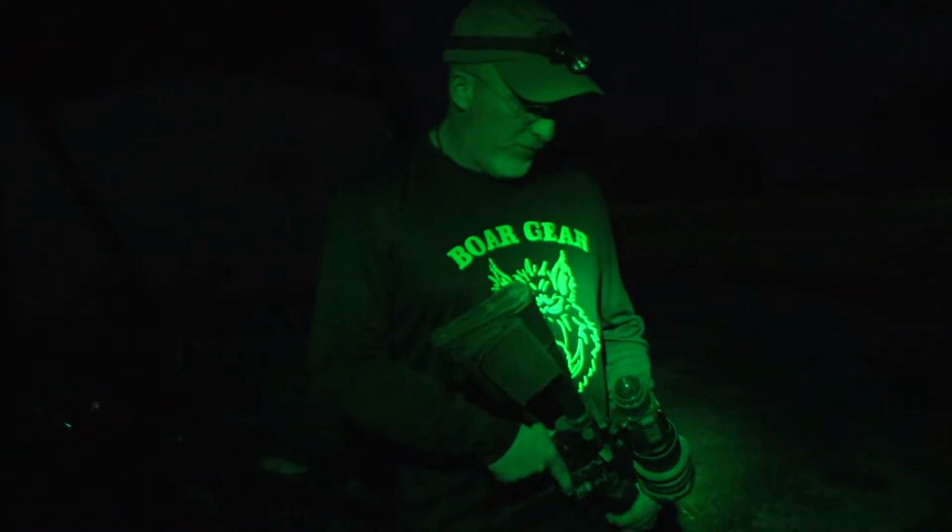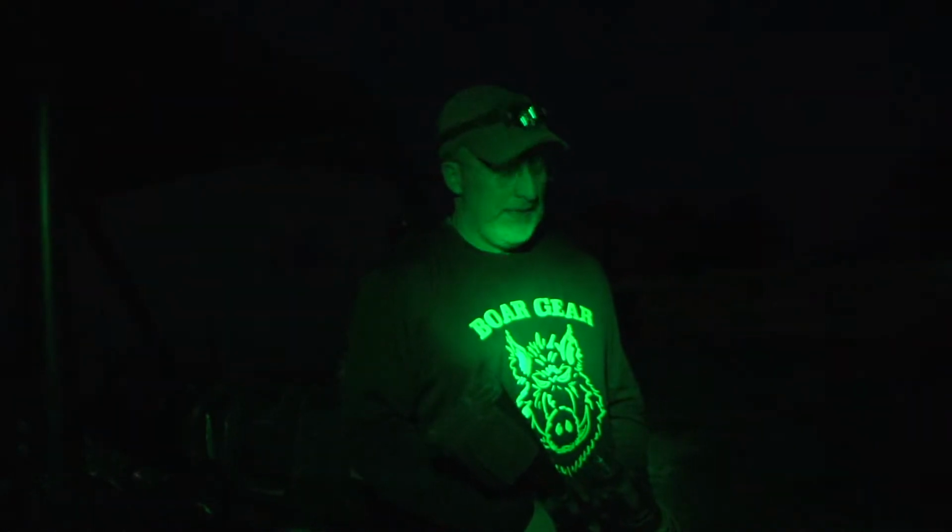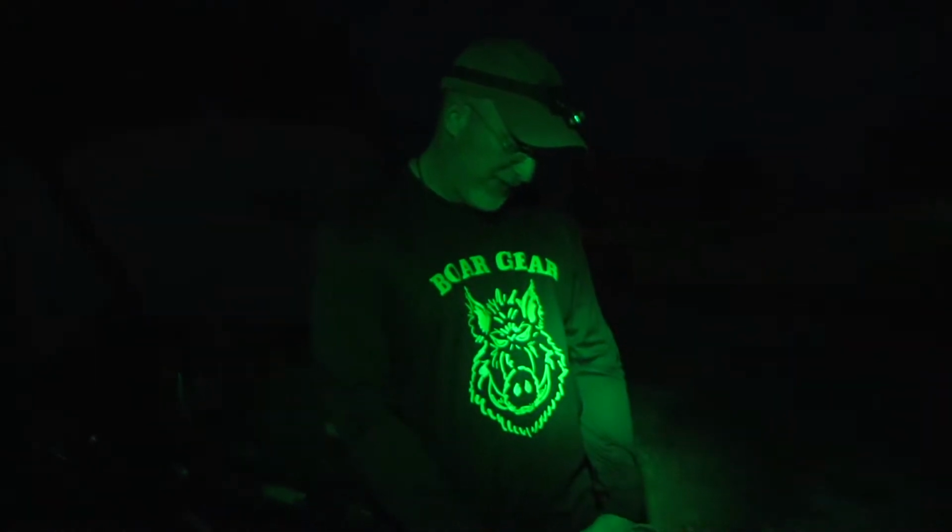We'll spot them with our thermal spotters a long way off and try to get the wind to sneak up and shoot them off of the sticks. And we ought to have a high success rate if we see some pigs.